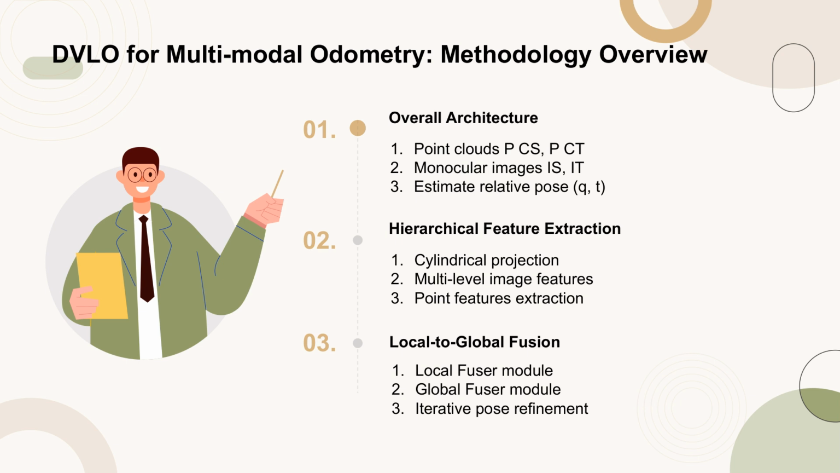The process starts with hierarchical feature extraction, where the point clouds are projected onto a cylindrical surface to facilitate orderly organization and feature extraction. This step yields multi-level image features and point features. Following this, the local-to-global fusion module is employed. This module includes a local fuser that merges fine-grained features within clusters, and a global fuser that enables global information interaction between modalities. Finally, the pose is iteratively refined from the fused features, enhancing the accuracy of the estimated pose.